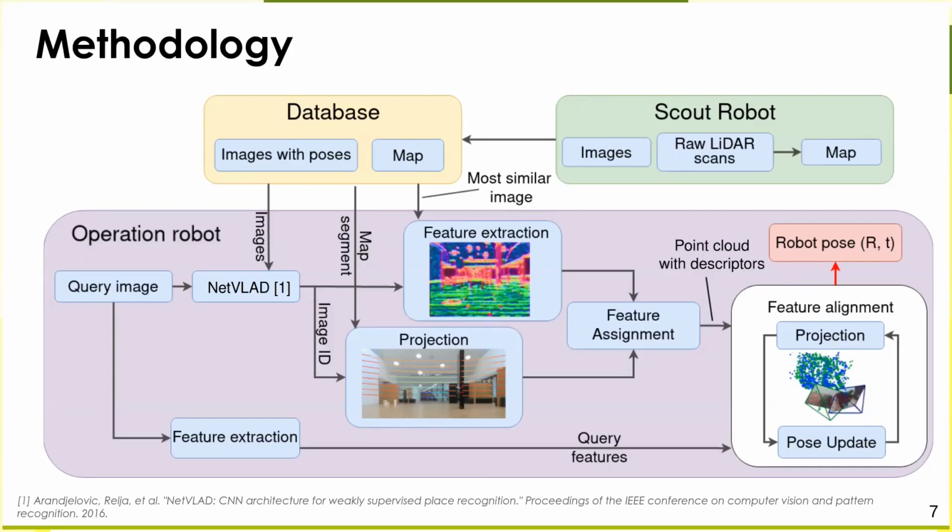Next, to determine the pose, we project our point cloud with descriptors onto the query image with the extracted features, assuming that the position of the query image on the map corresponds to the database image. Our task is to find such a position of the camera that allows us to obtain the correct projections of points, which is determined using the correspondence of descriptors of the point cloud and the query image.